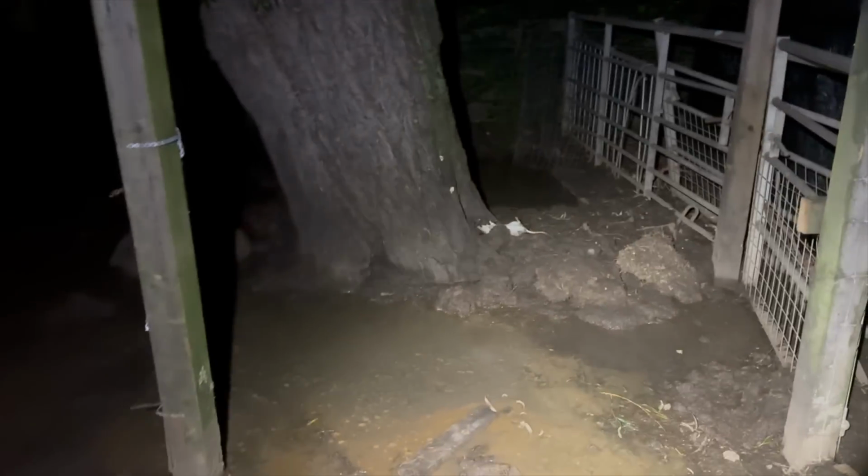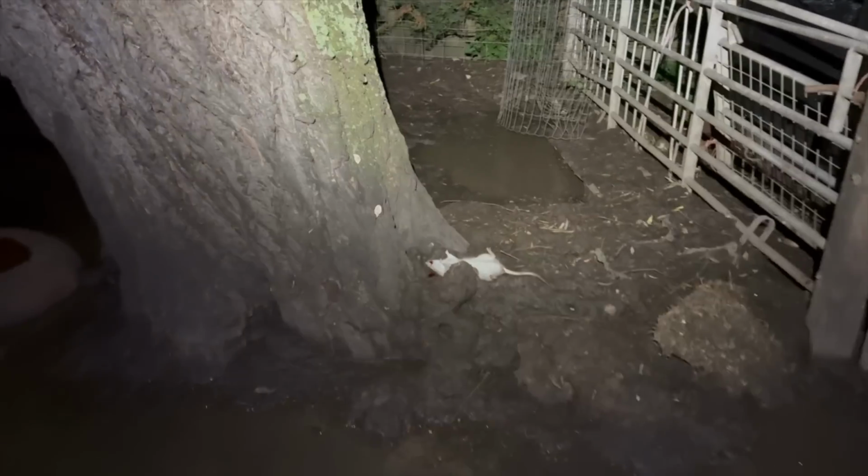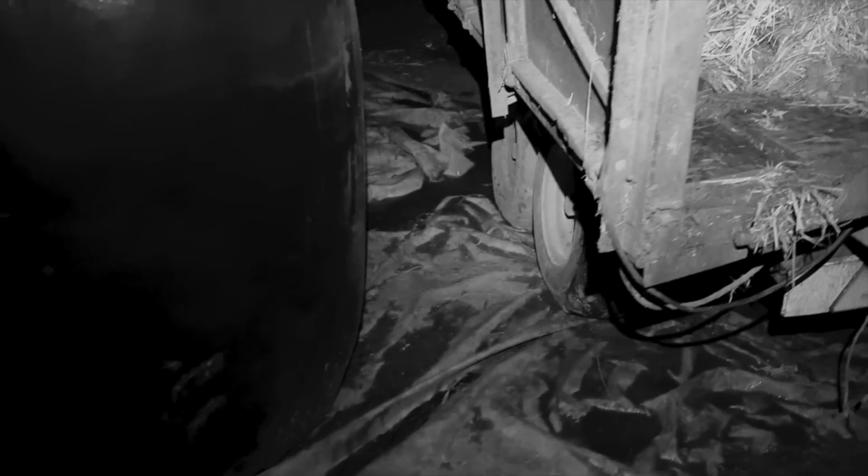We've got one. Showing his nuts there. Yeah, so we've got plenty of rats down, so let's go to the truck, pick up the pickup sticks. Lots of red stuff there. Another one squeezed right in there. Definitely had a few around this trailer. So these were quite close as well, but yeah, so there's another couple down here.